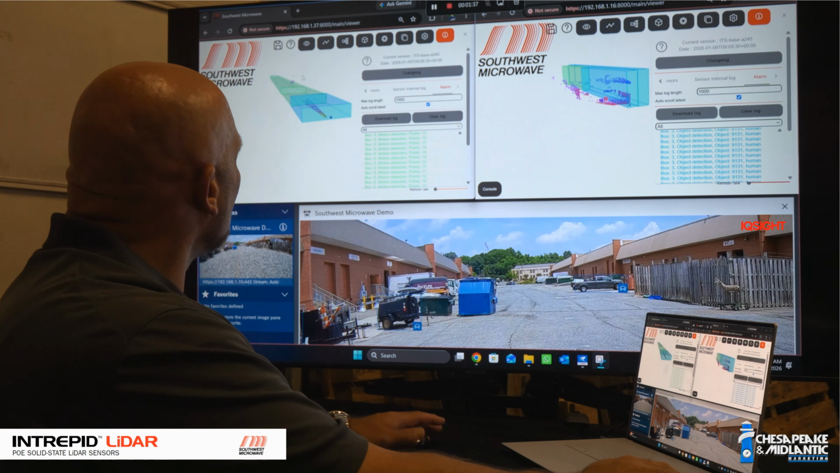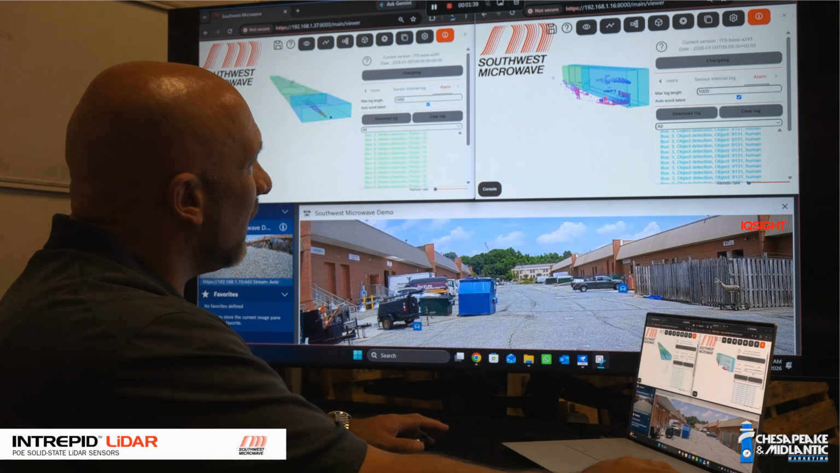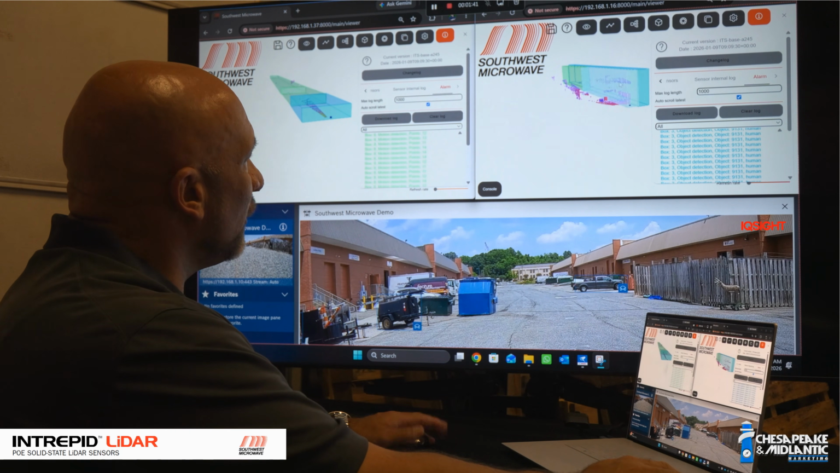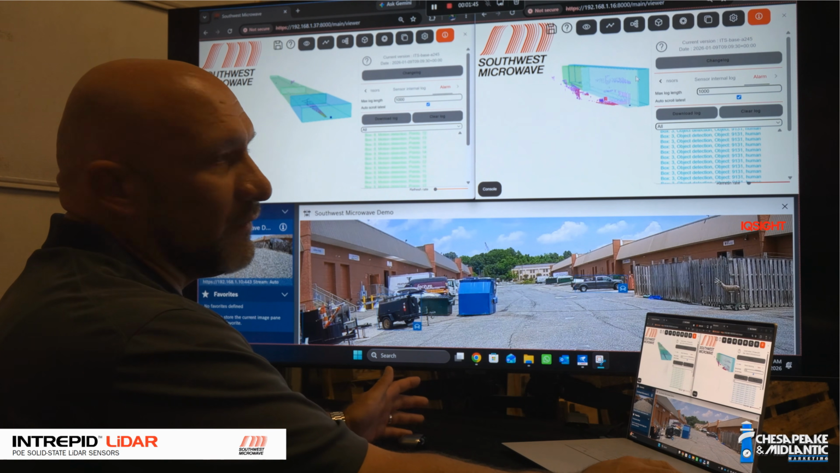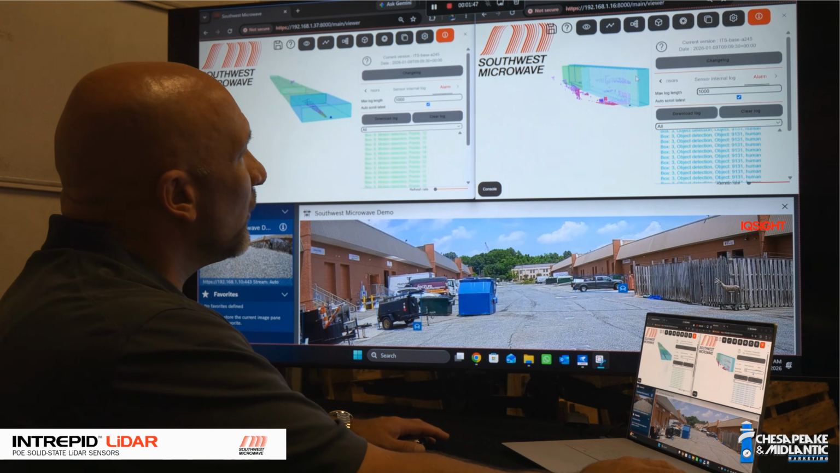So, a successful test here, where the object detection determined that a human being was a human being, a vehicle was a vehicle, and didn't alarm on the target when it wasn't supposed to.